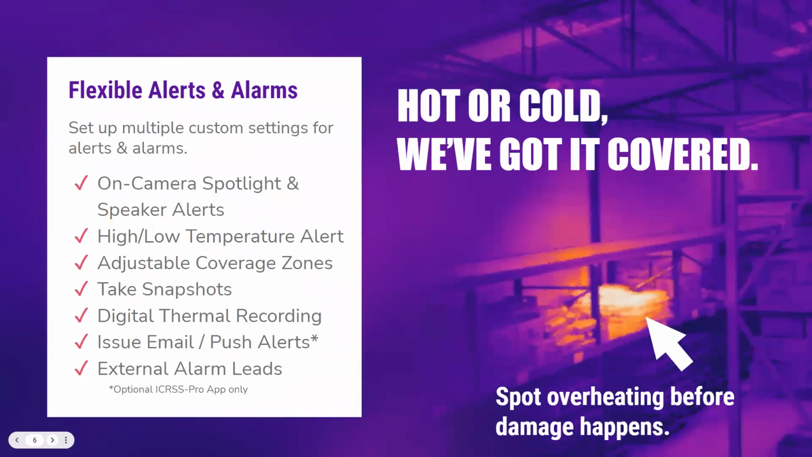So, flexible alerts and alarms. This gives you the ability to have alerts on specific temperatures and temperature either reductions or increases. With that, you can specify monitoring an entire scene, so the entire scene of the thermal image. You'll also have the ability to create what you would know as intrusion zones, if you know anything about our IVS rules, and then specify only a specific area in that scene to monitor your temperature increases or your decreases.